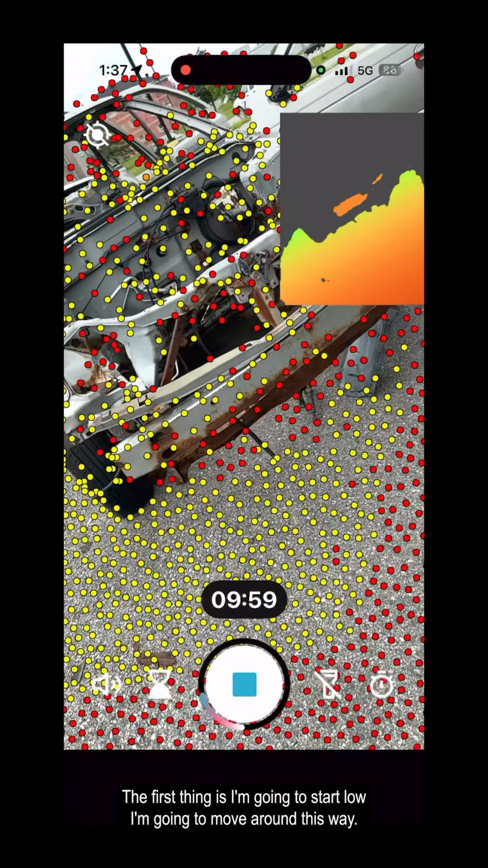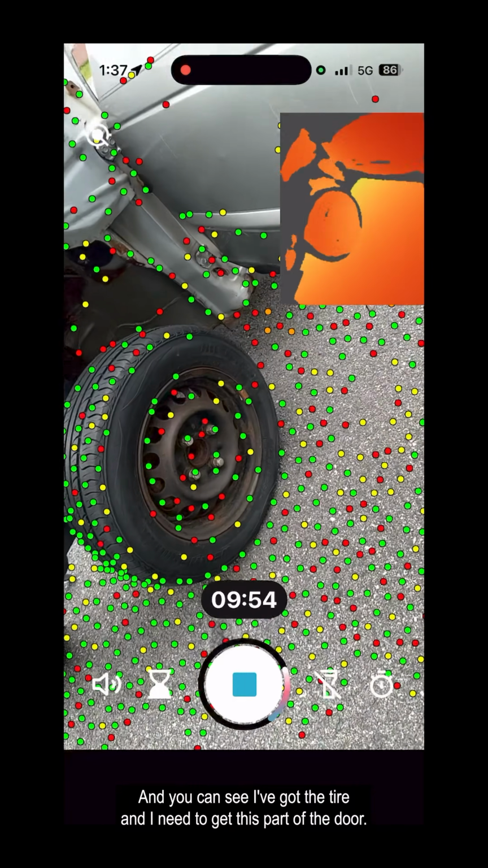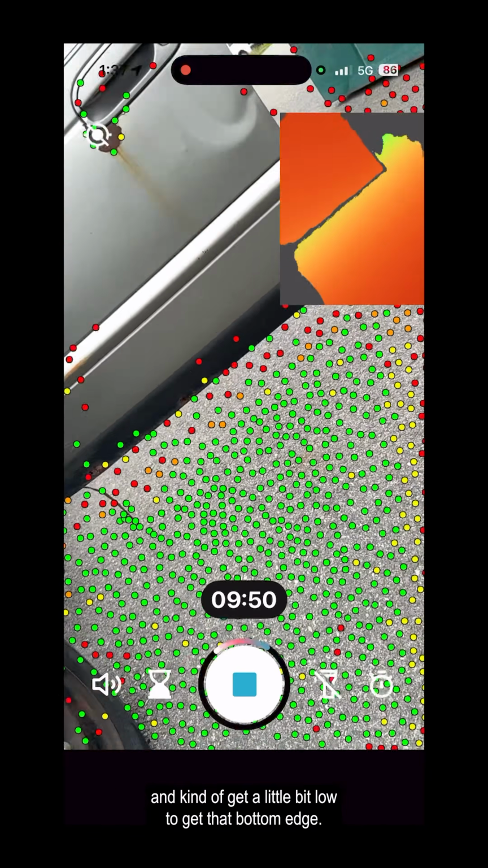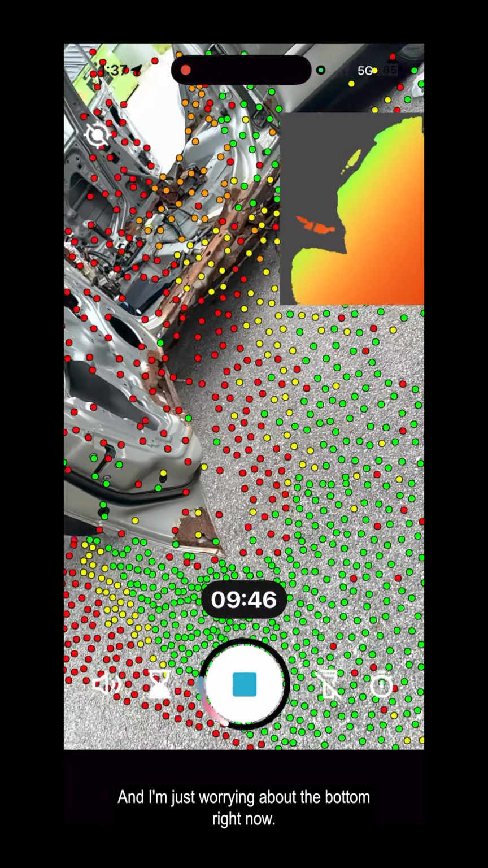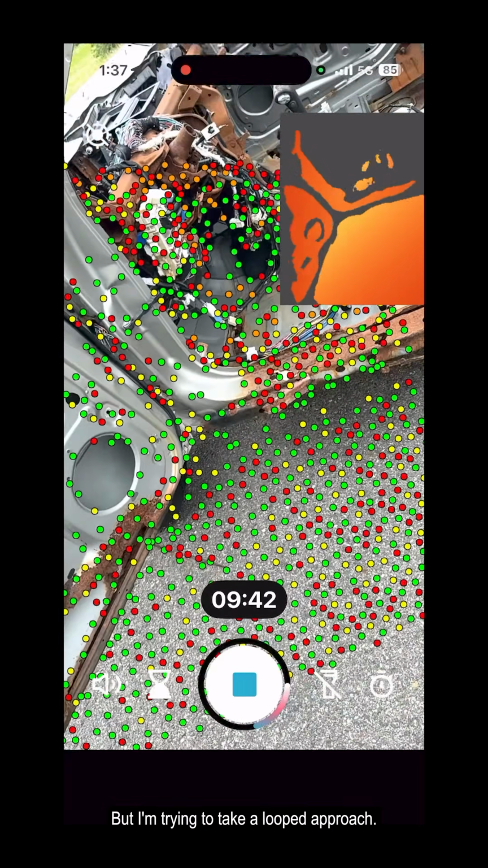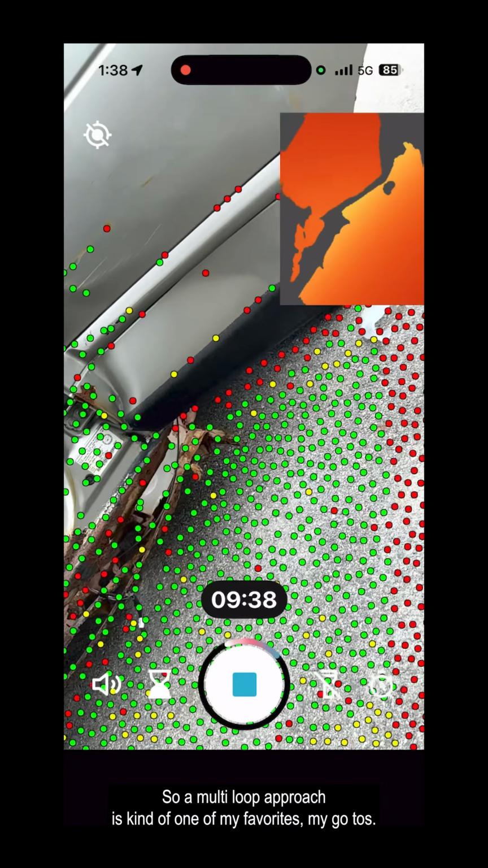First thing is I'm going to start low. I'm going to move around this way, and you can see I've got the tire, and I need to get this part of the door. So I need to shift my position and get a little bit low to get that bottom edge. I'm just worrying about the bottom right now. I'm not going to worry about the top; I'm going to come around to that in a bit. I'm trying to take a looped approach, a multi-loop approach. It's one of my favorites, my go-tos.